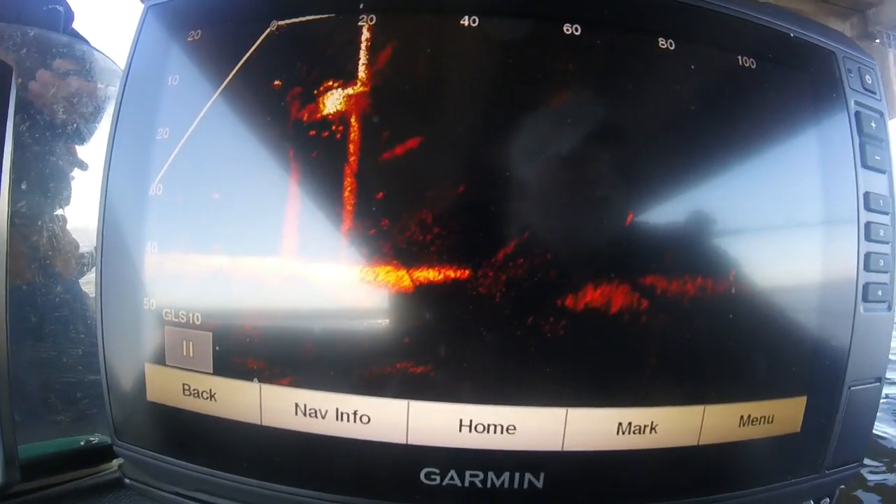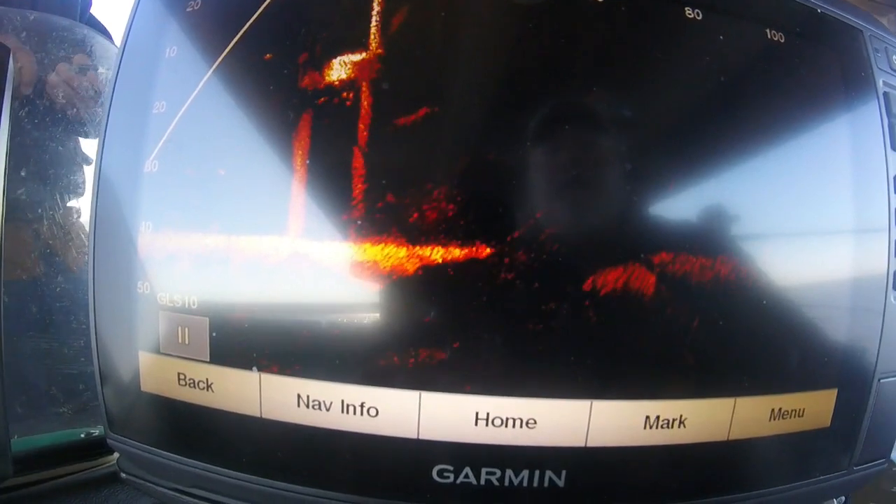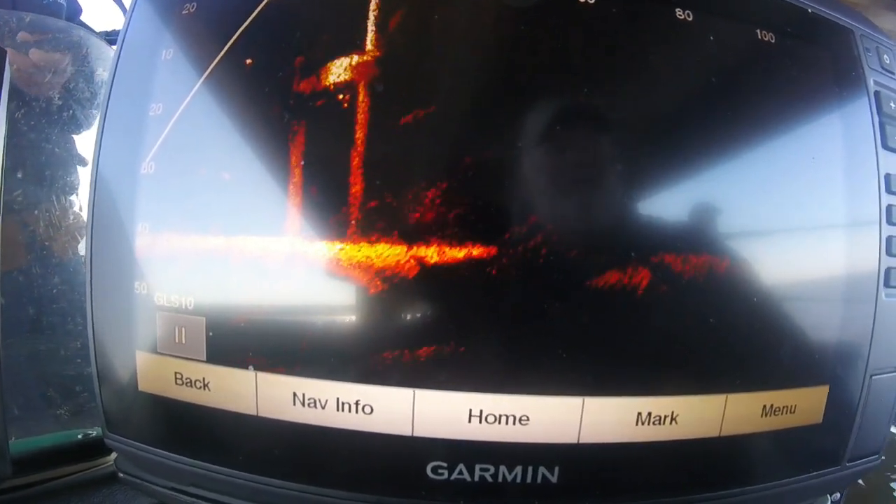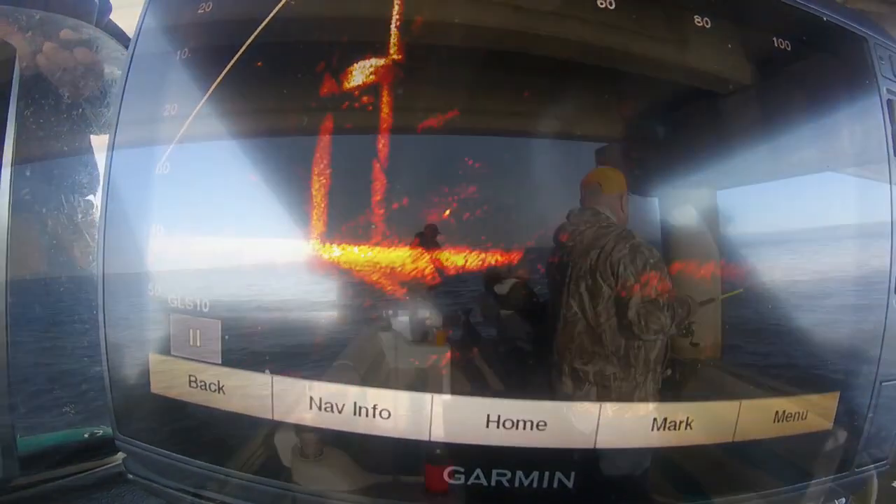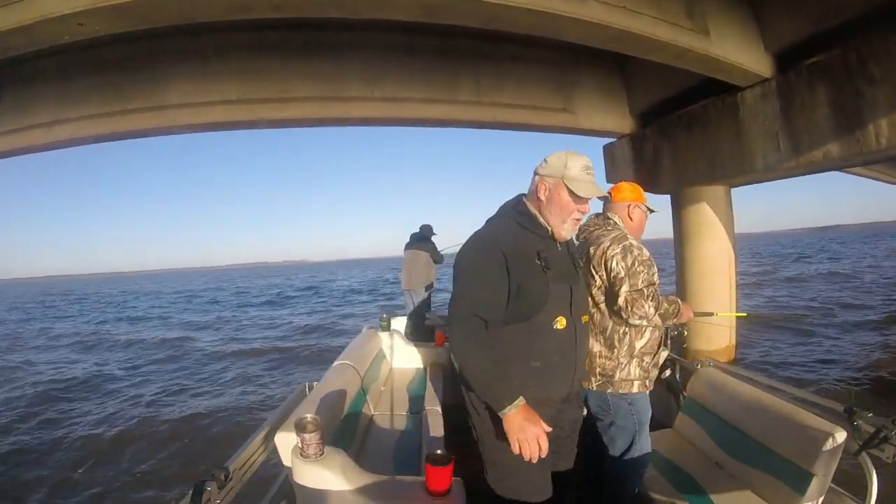So here's what I was looking for, and I found it several times this particular day. These crappie were hovering, they were clustered right underneath that cross beam, and the bottom of that cross beam, just above those fish, is just about 22 feet. And so I would tell my customers, 22 feet, that's where you want to be.